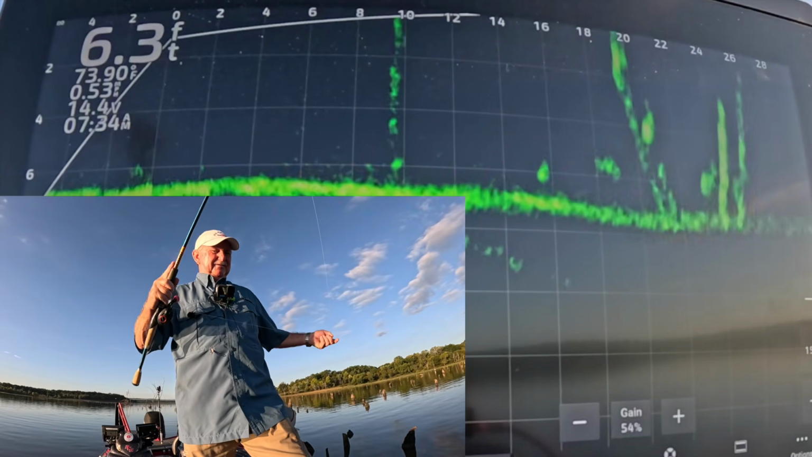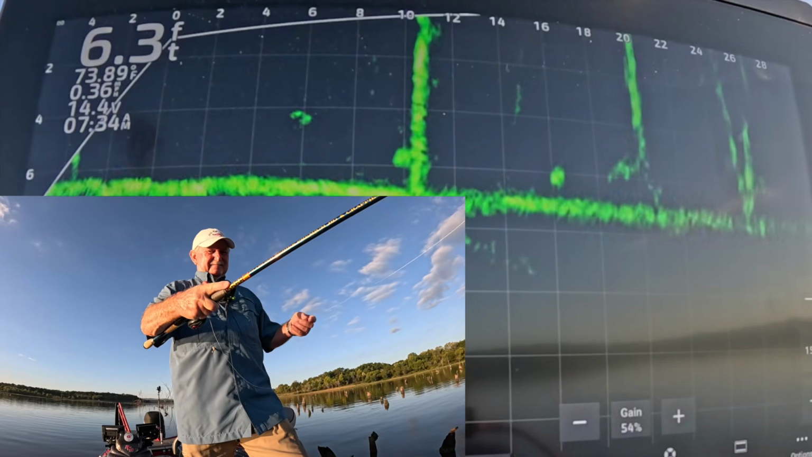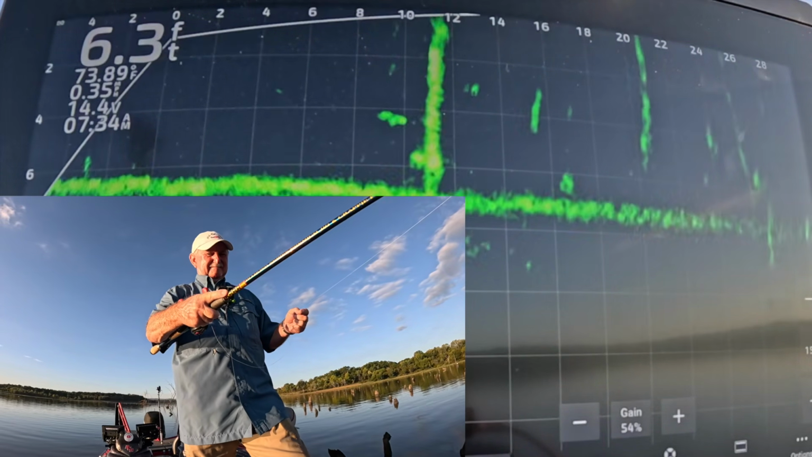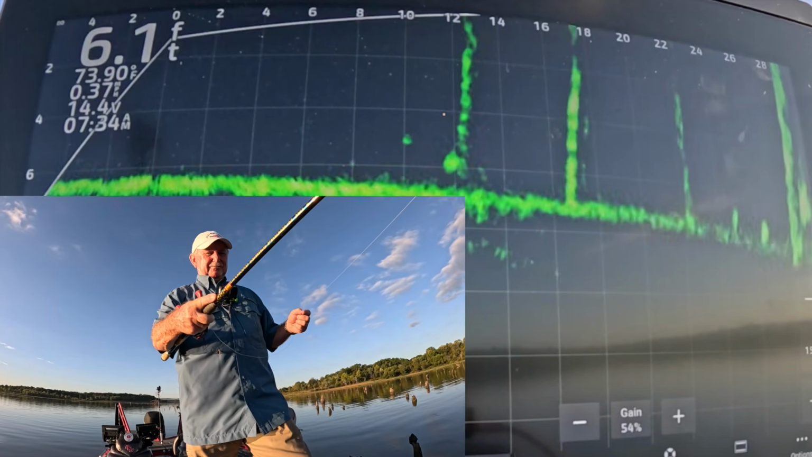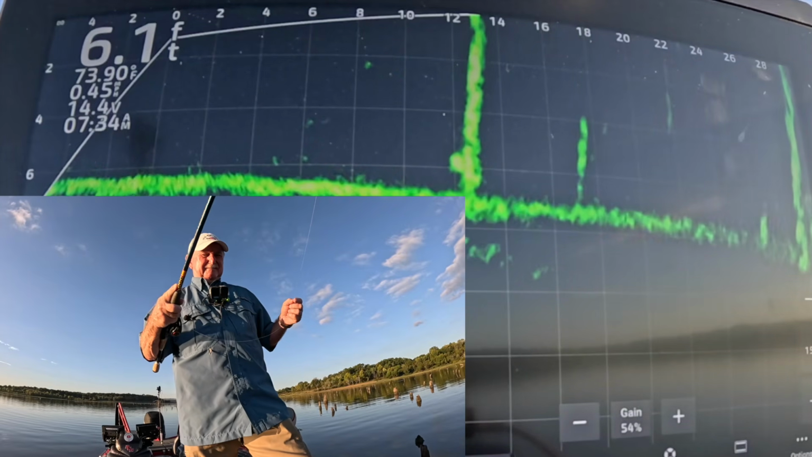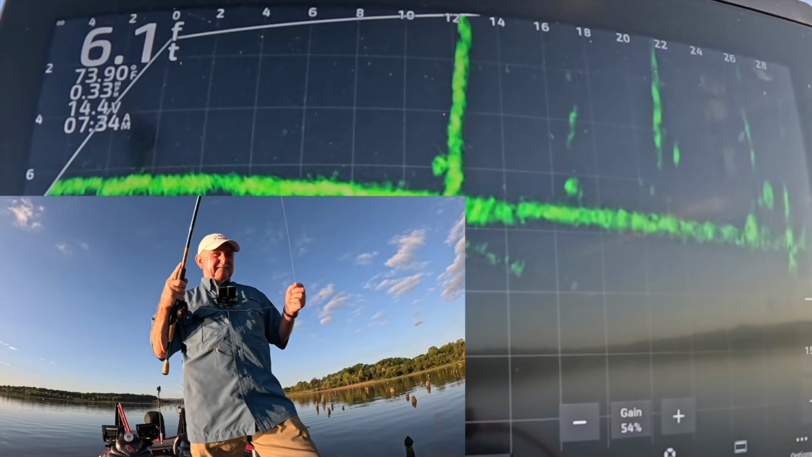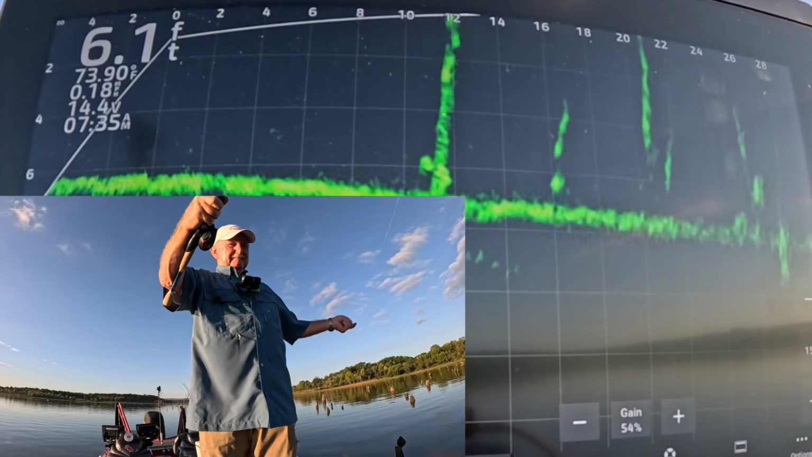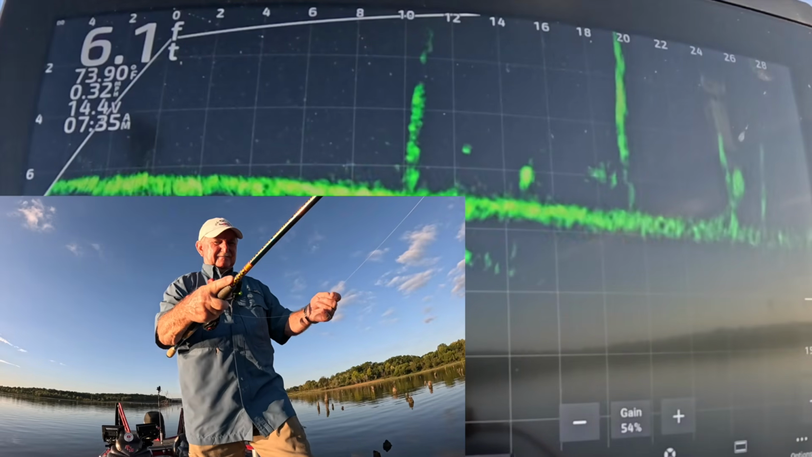A couple of fish right at the base of that tree. Come on. Oh boy, he won't chase it. All right. Ease that jig in the water.